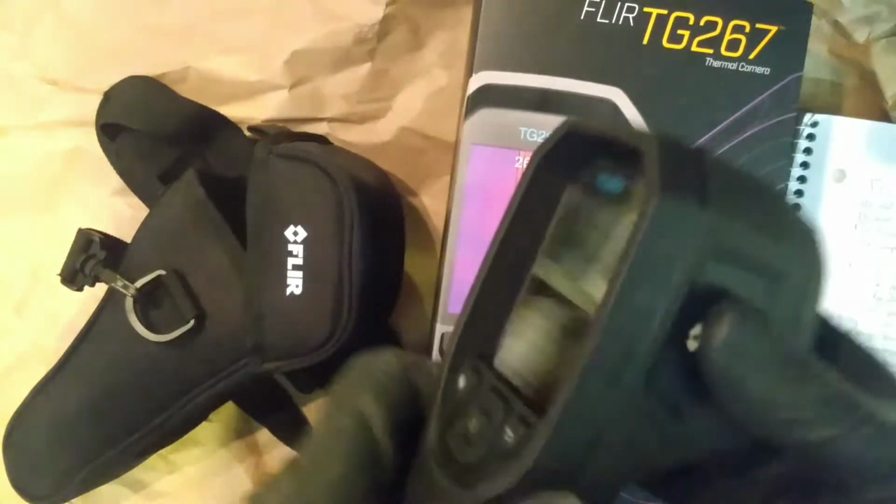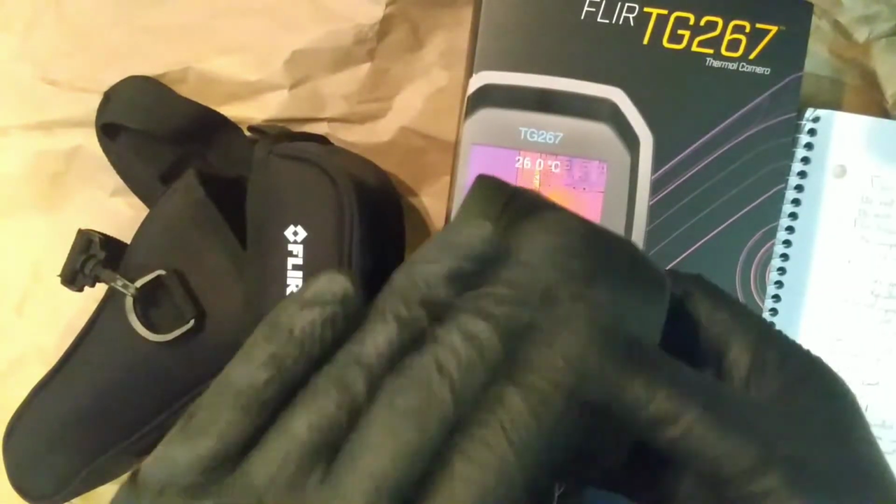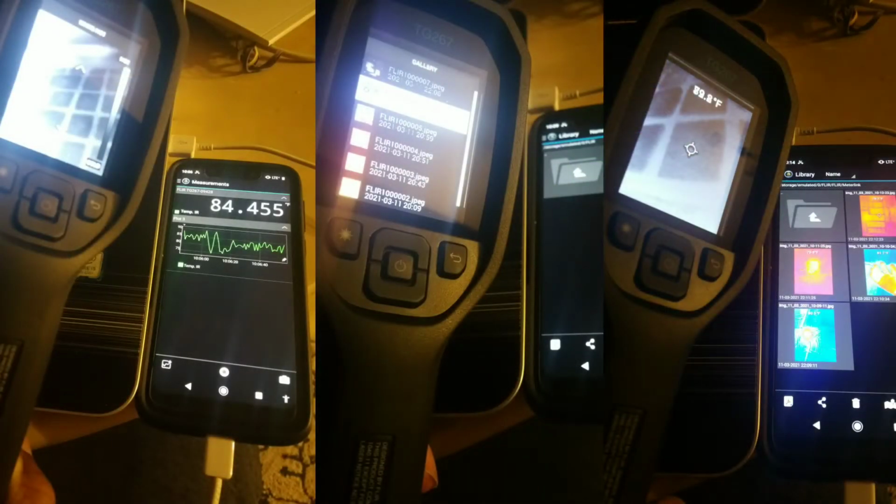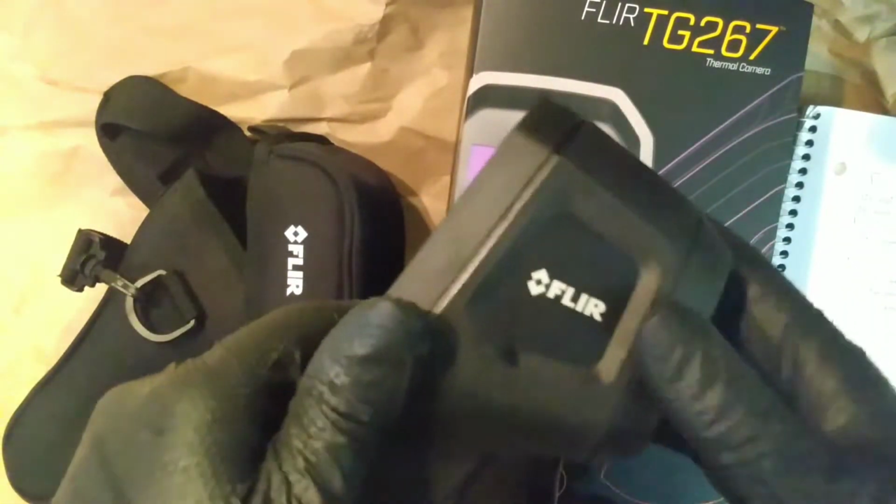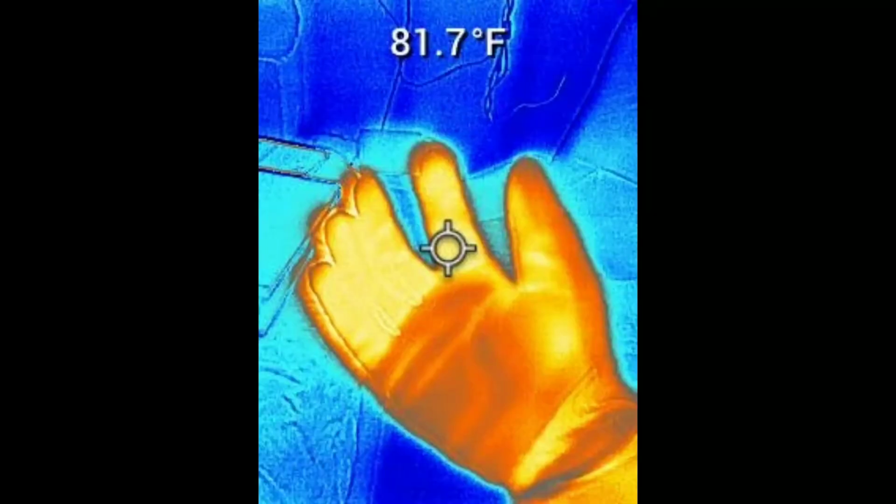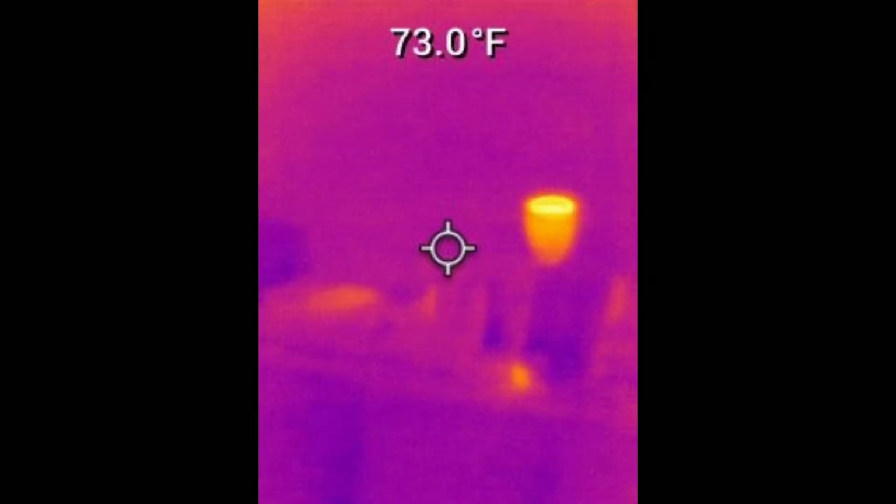You can't stream video on the mobile app. Anyway, like I said, you can't do anything that you would be able to do with the cameras. All you can do is transfer photos from the tool to whatever device you have it loaded onto, via Bluetooth. And the best mode for a quick read in this is the Arctic, and it stands out very well. This is the Arctic color palette compared to, say, the Iron right here. You could just see that Arctic.